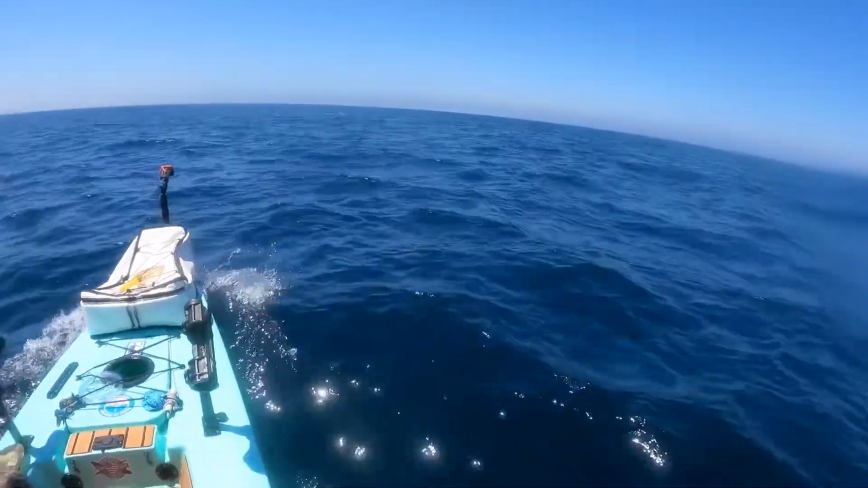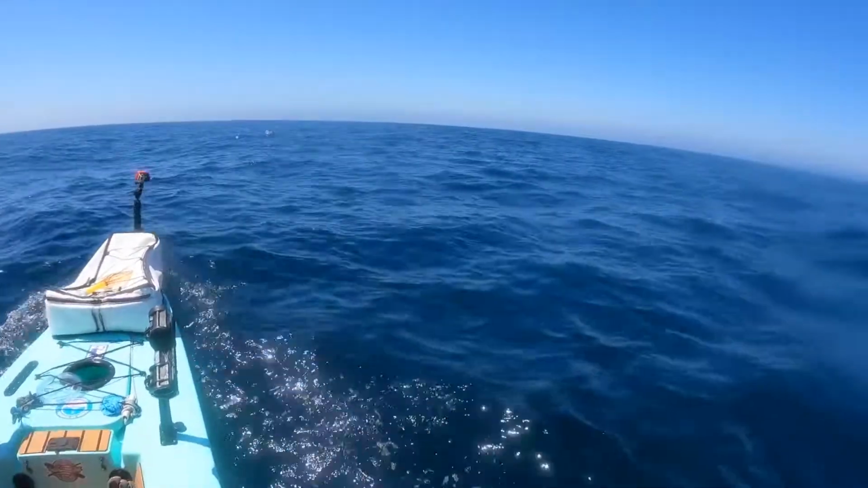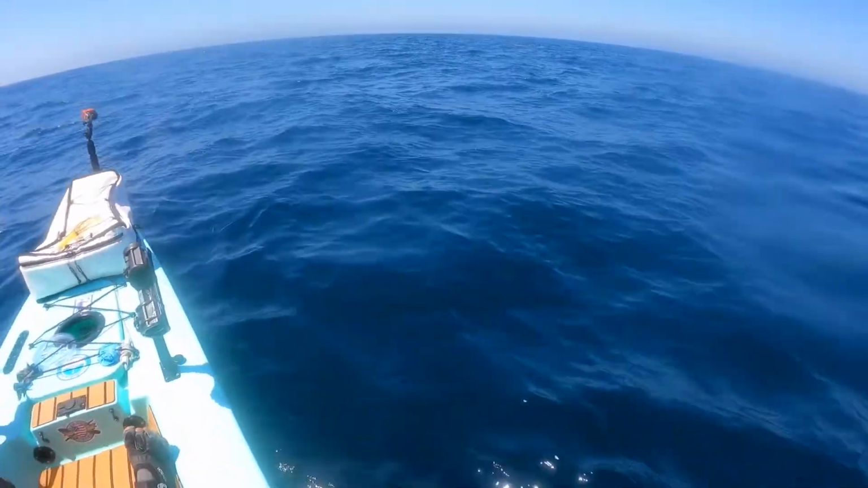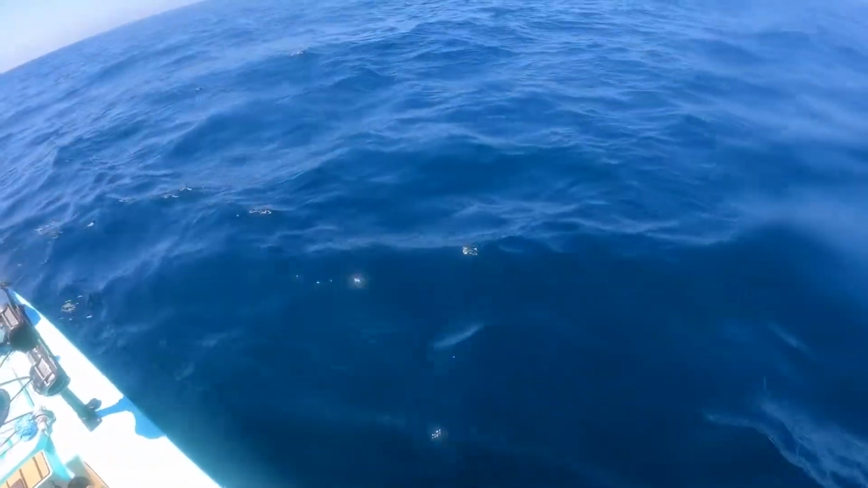It's the dolphins again. My buddies. Last time they didn't want to play, they just went by. There they are. One guy just went by.